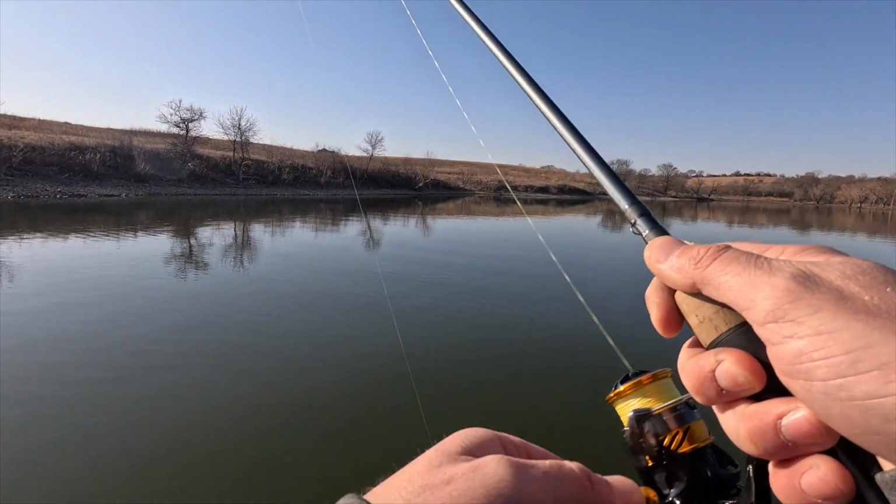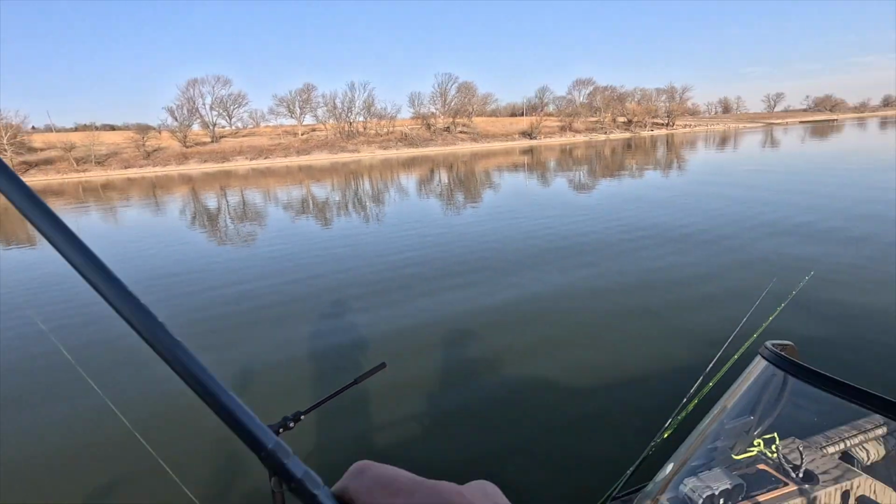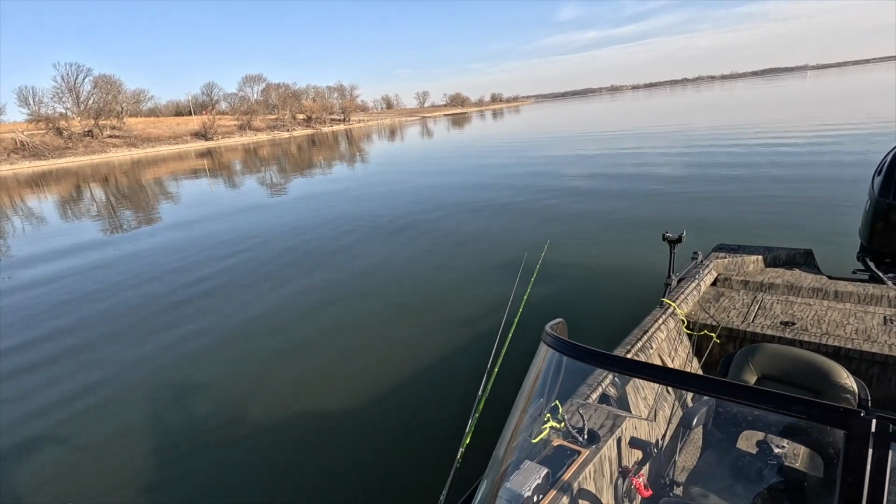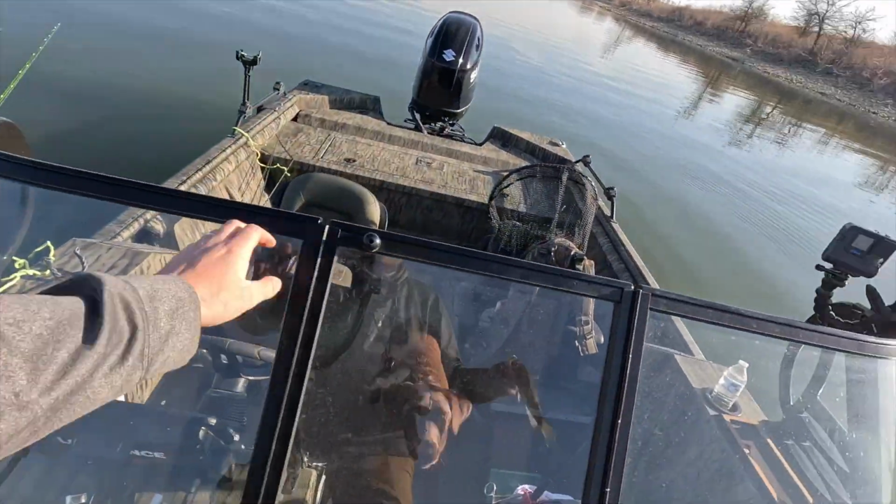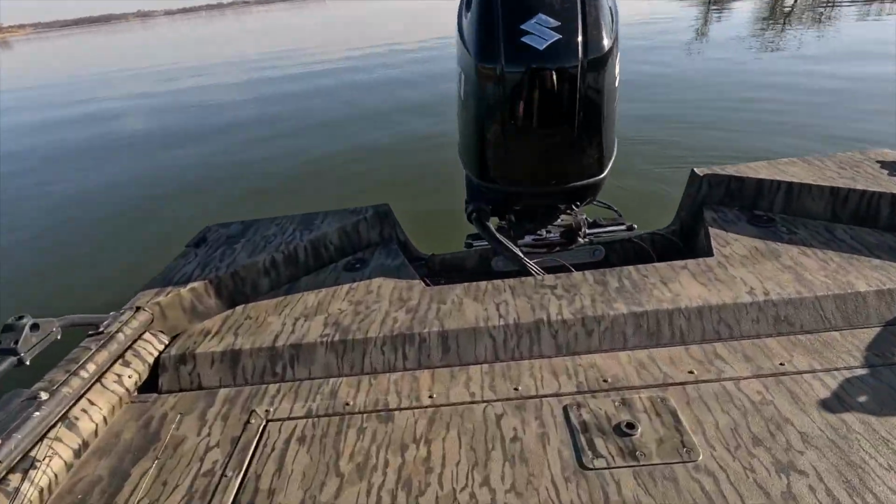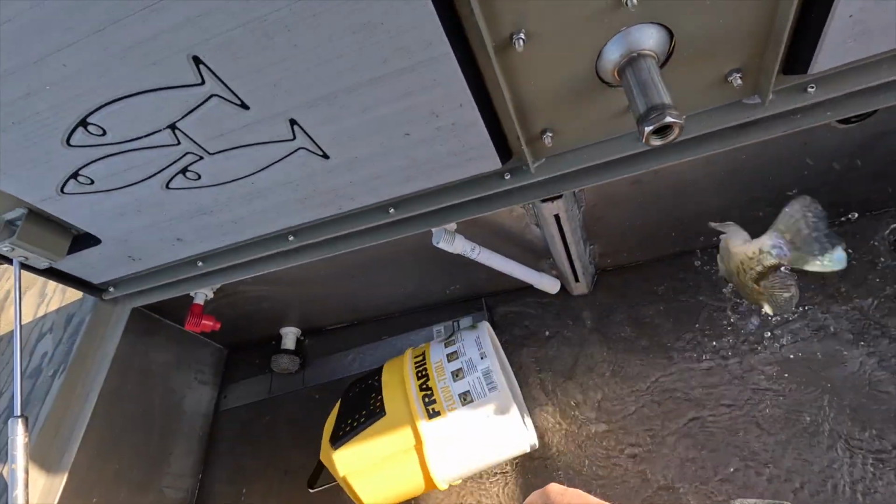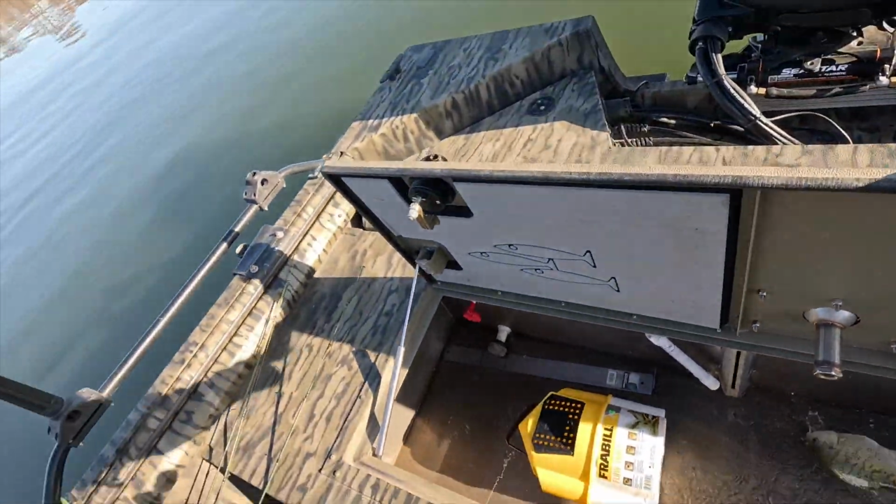Got him. There we go. Yeah, we got some decent fish down there. That's what I was thinking. Yeah. All right, let's get the live well filled up, shall we? Alrighty. That just proves I know what I'm doing. They're schooled up pretty good right now, so they're pretty easy to find. It's just a matter of getting on them. So if you can get on them, you're probably gonna catch them pretty good.